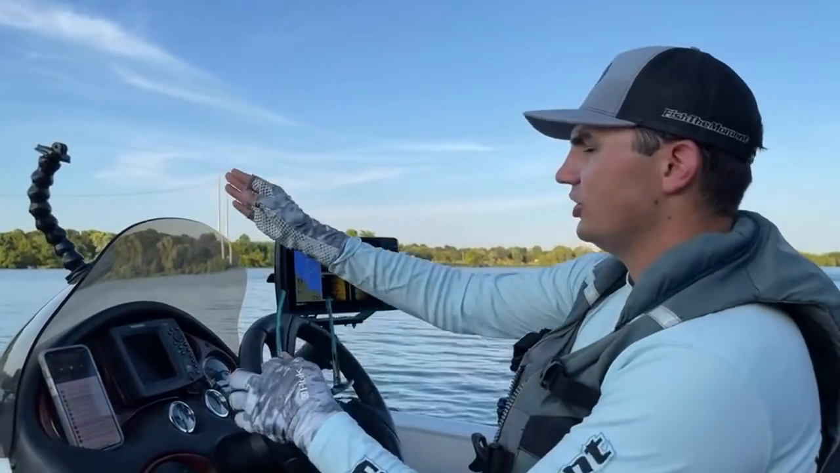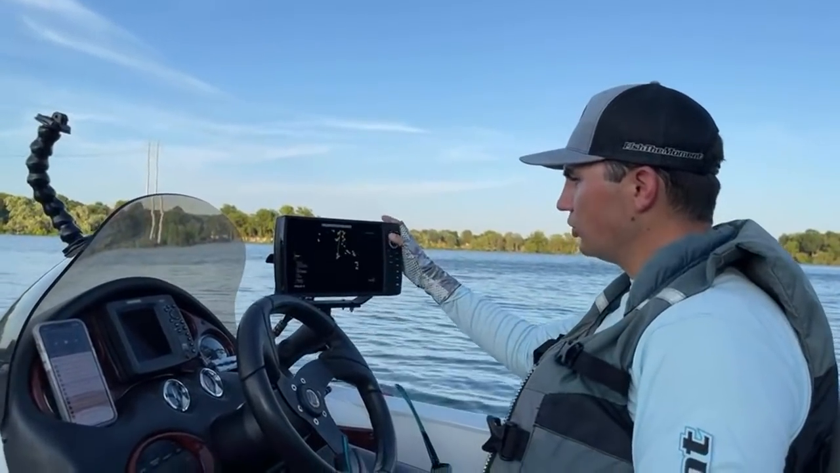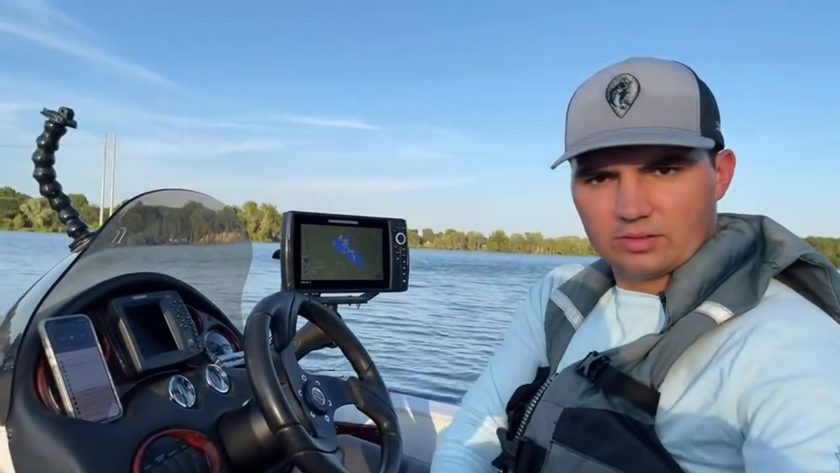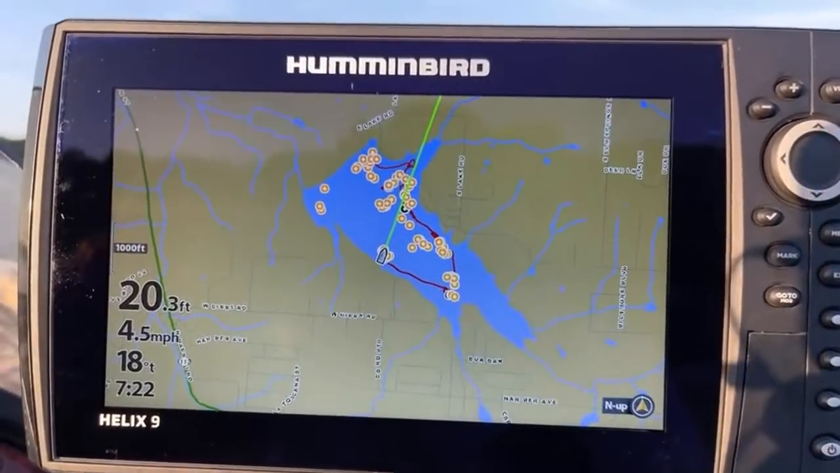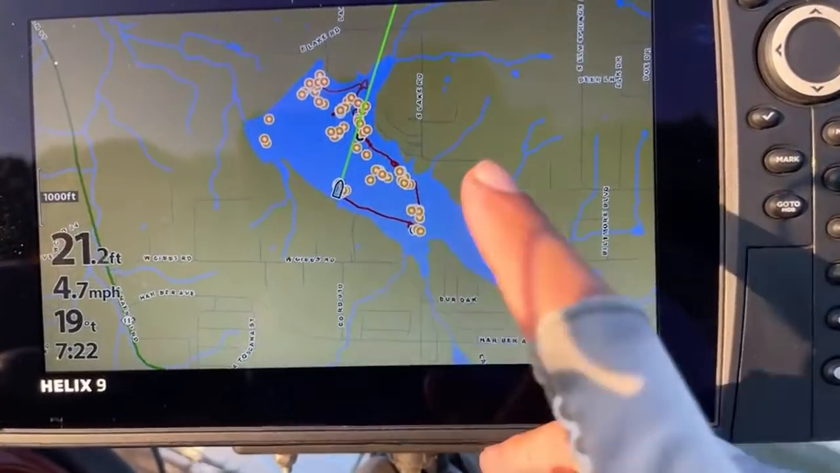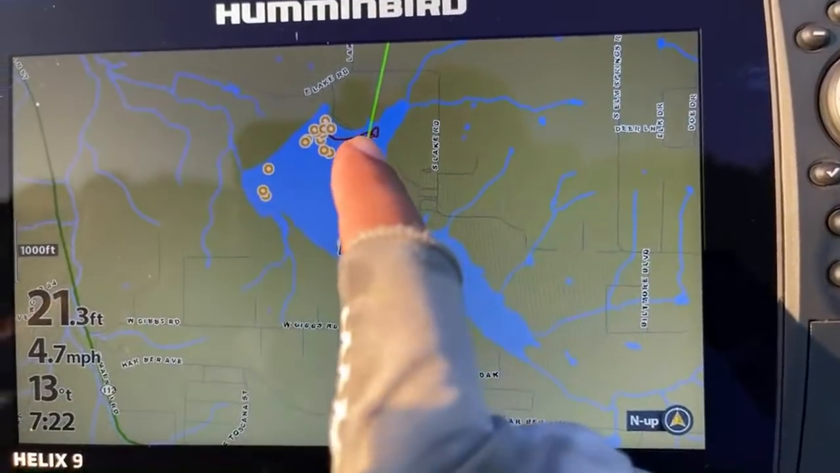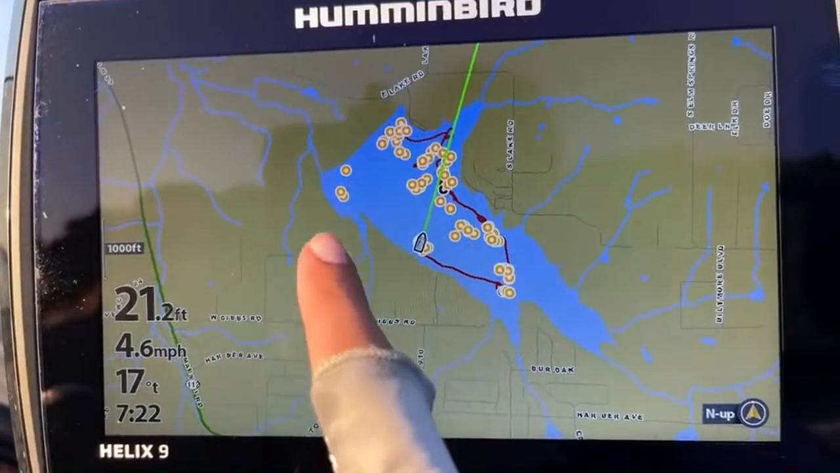So I'm going to head across the lake, and I'll show you on the screen here where we just were. This is where we got our first fish, in the mouth of this little creek right here, and there was some brush and stuff. This creek is choked out with grass usually, so I didn't even go back in there. This is the only other real creek. There's some stuff over here, but it's too deep. It's like a steep creek.